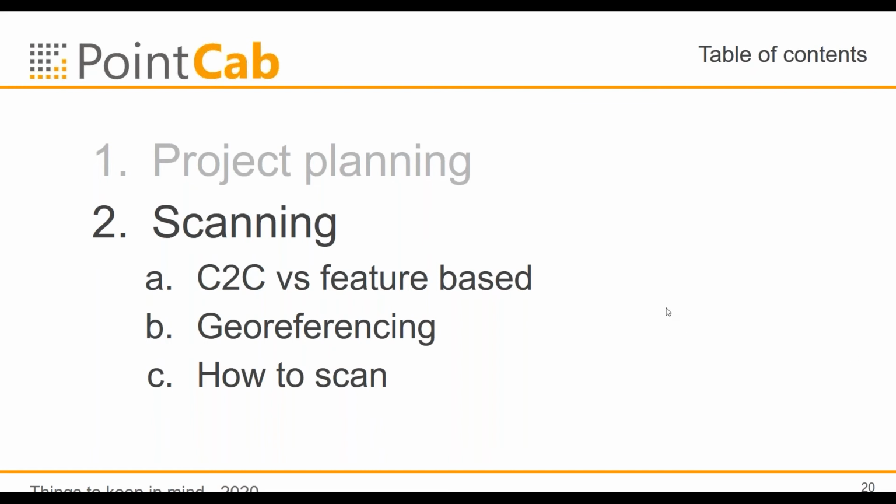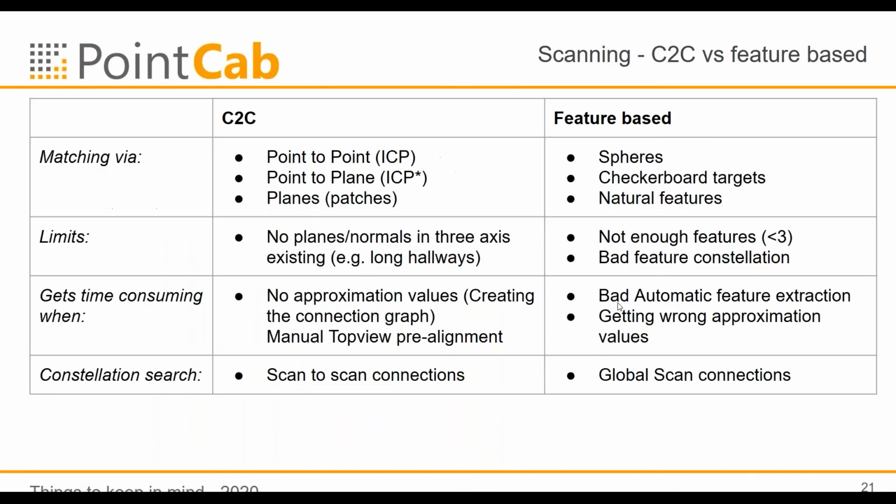All right, then chapter 2, the scanning in the field. Are you using cloud to cloud or are you going feature-based? What are the differences? What are the advantages? So on the left side, you see here the cloud to cloud, or C2C, as it is called as well. And on the right side, we have feature-based.